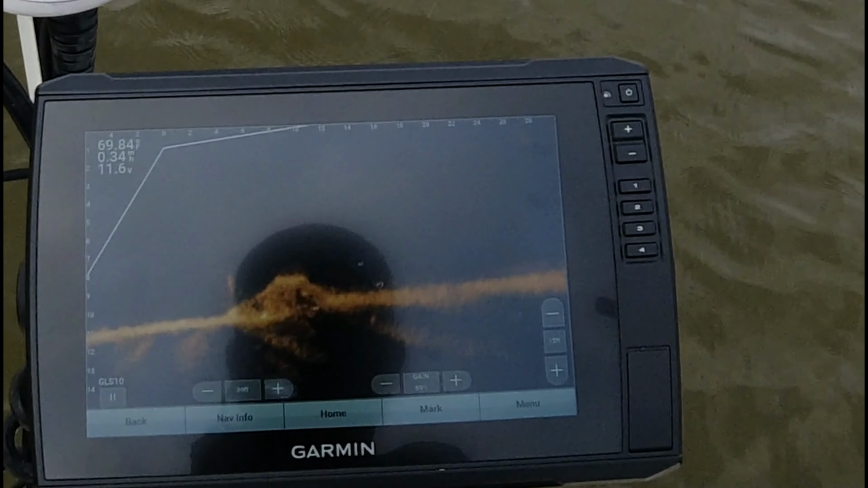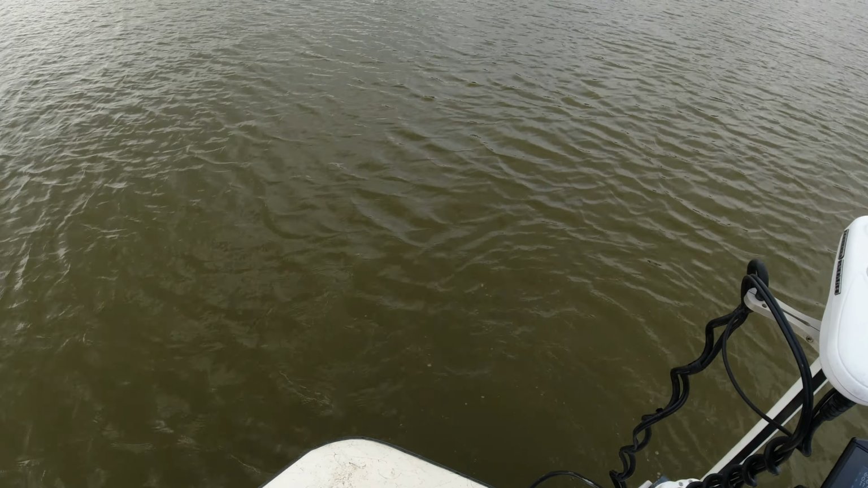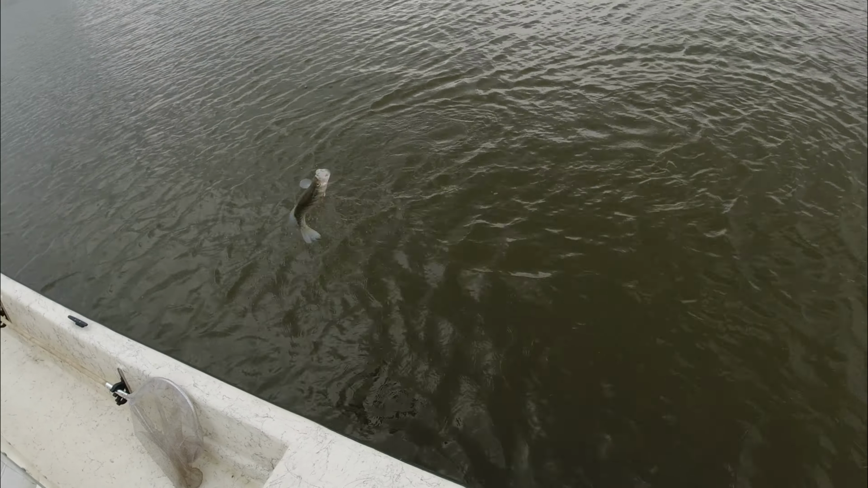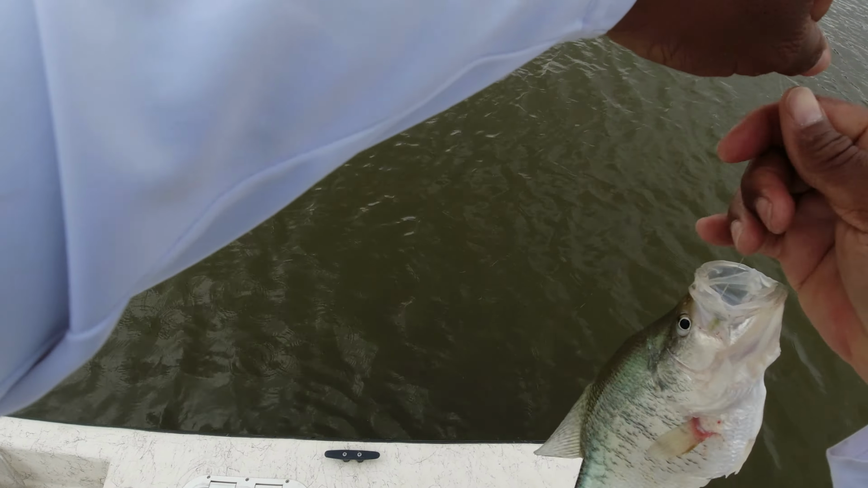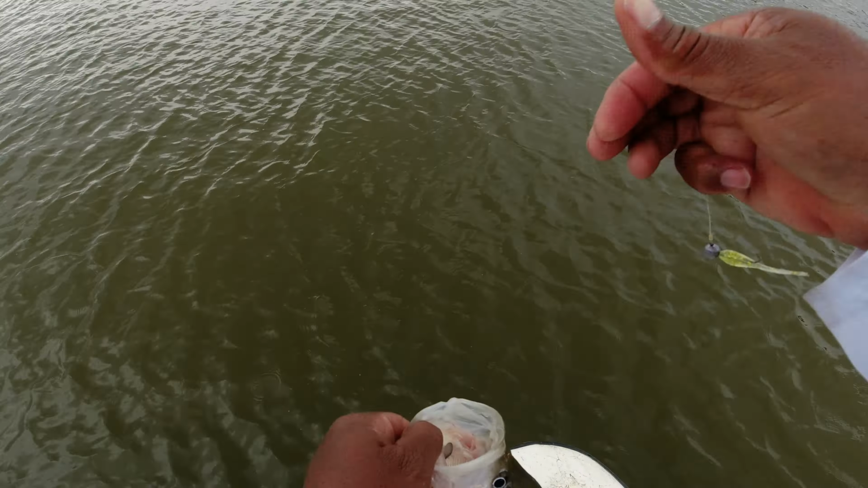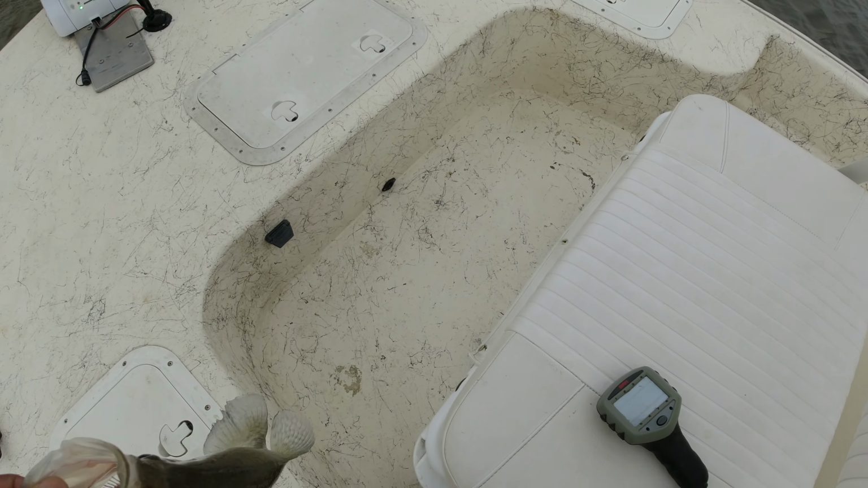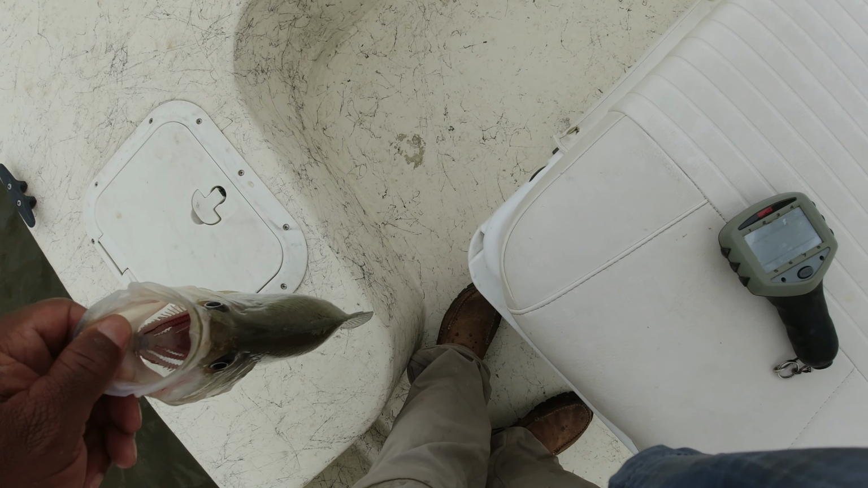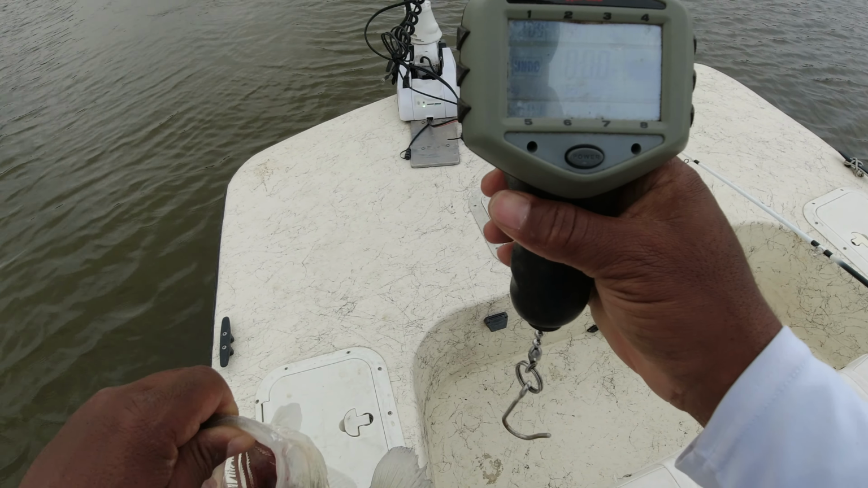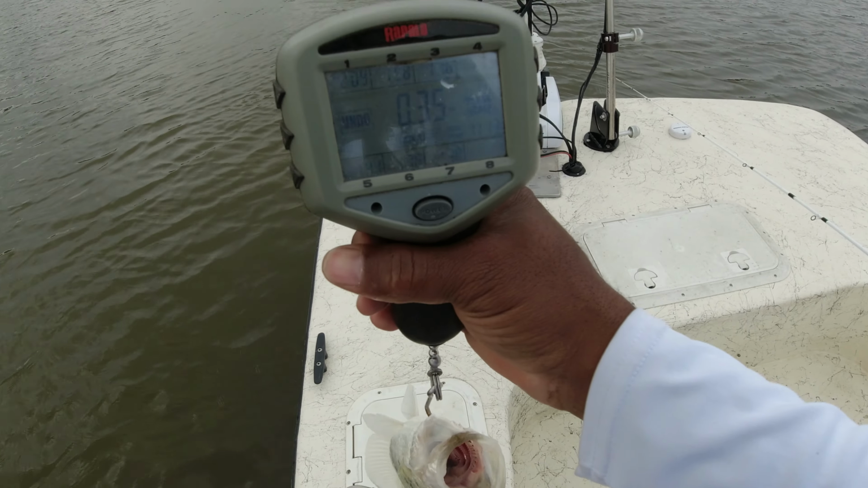Uh-oh. There we go. Just like that, y'all. Old nice crappie. Not the one, but that's a good one. 1.5 pounds more than likely. I just went down there and made a little noise. See what that fish weighs. Get a quick weight on her. Zeroed out. 1.5 pounds more than likely. 160 maybe.